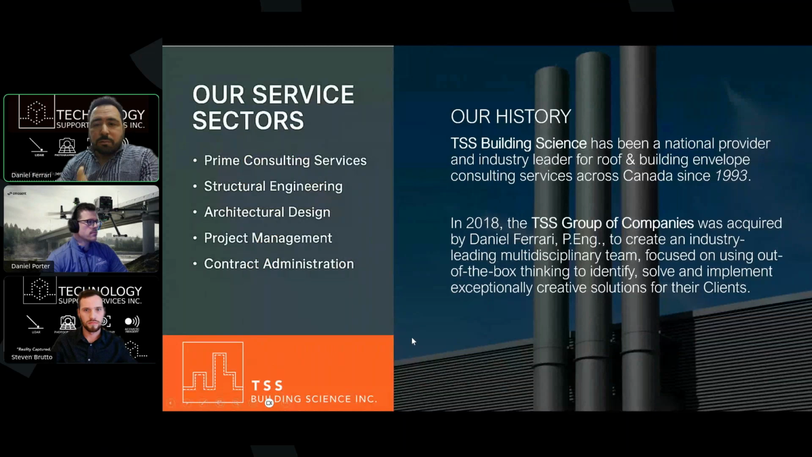A little bit of a brief history. TSS Building Science has been around since 1993. It was purchased by myself in 2018. The goal with the purchase was to create an industry-leading multidisciplinary team focused on using out-of-the-box thinking to identify, solve, and implement exceptionally creative solutions for our clients.